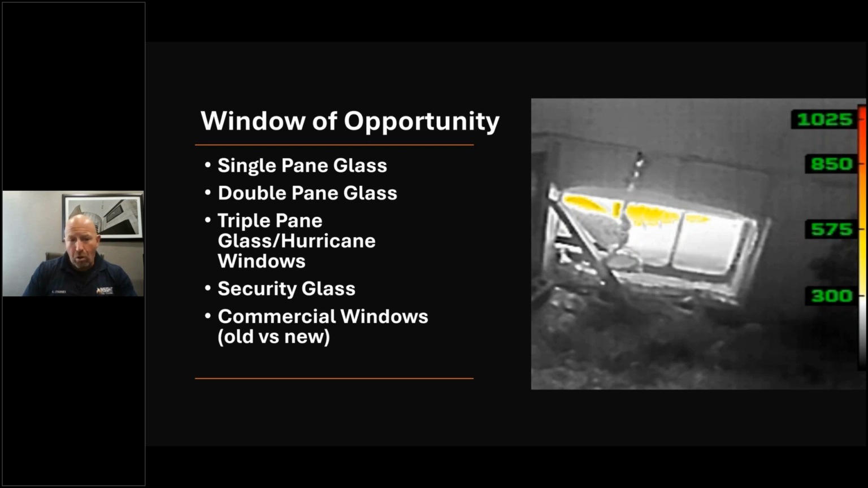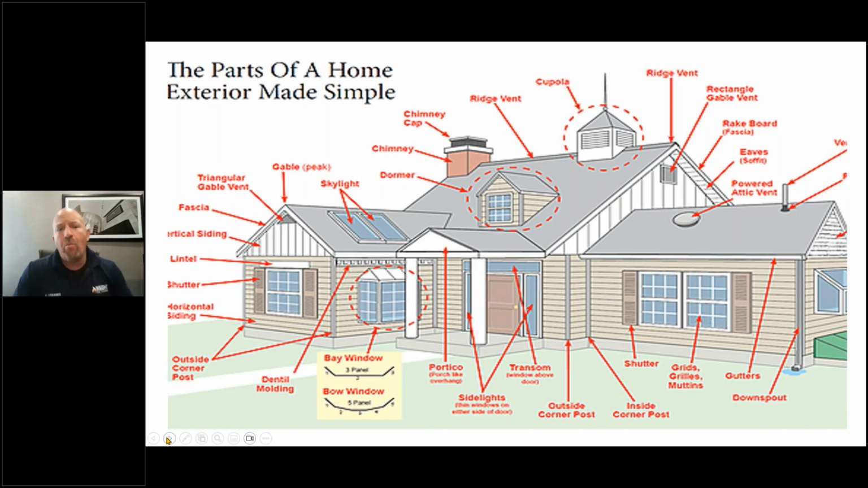or if you add that to an 8-inch block wall. Commercial windows, on the other hand, you can have older ones that are single pane that could show energy quite easily, versus newer ones that could have security glass, could be very well reinforced, which could hide heat from you. However, if we know what we're looking for, when we go to look at it, we can recognize those patterns and understand when we have significant heat transfer of something that should not be there in the first place.